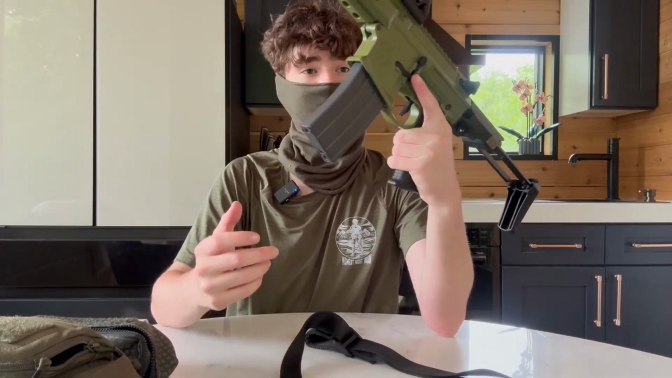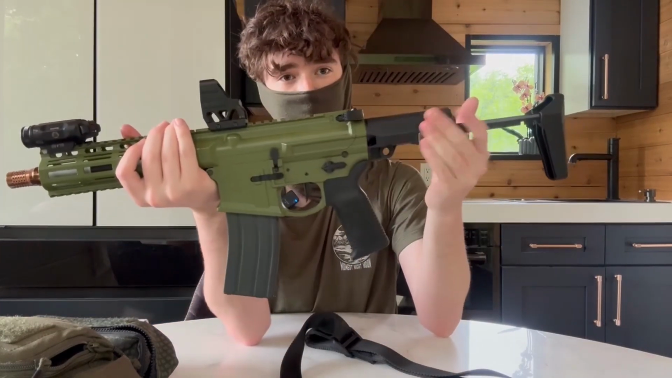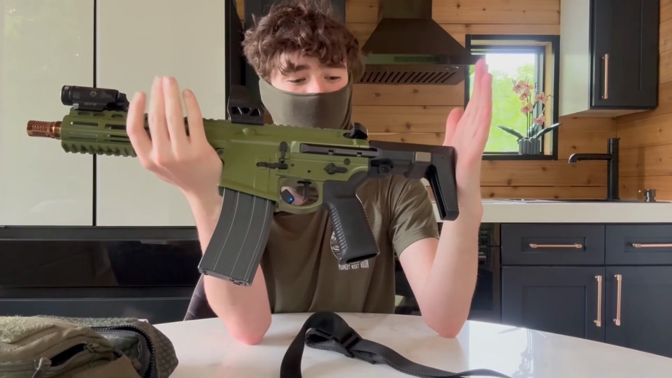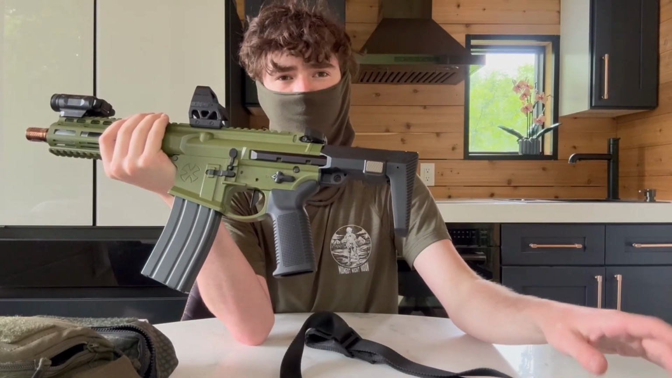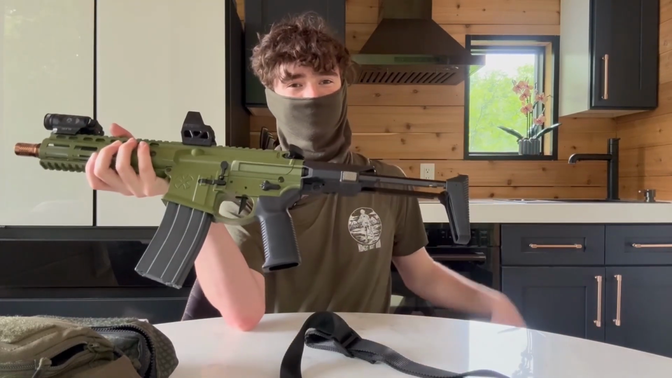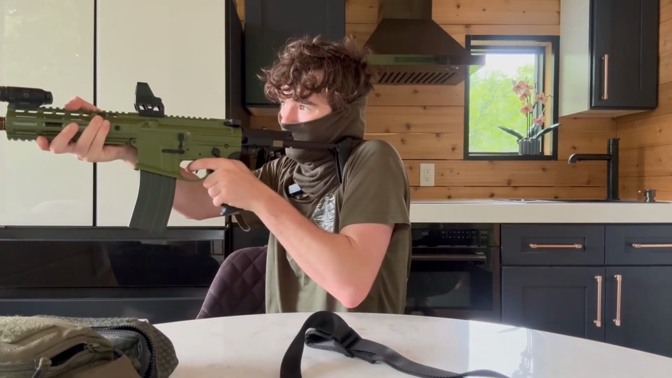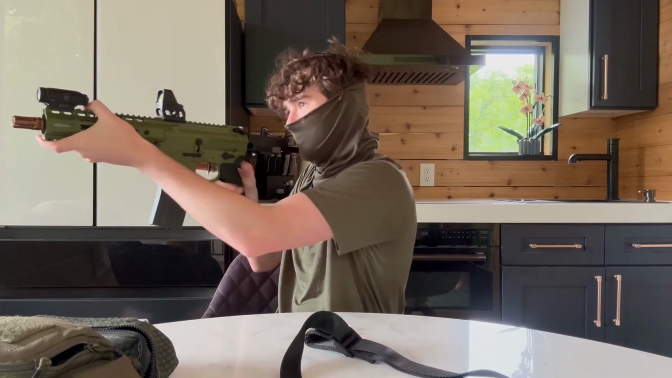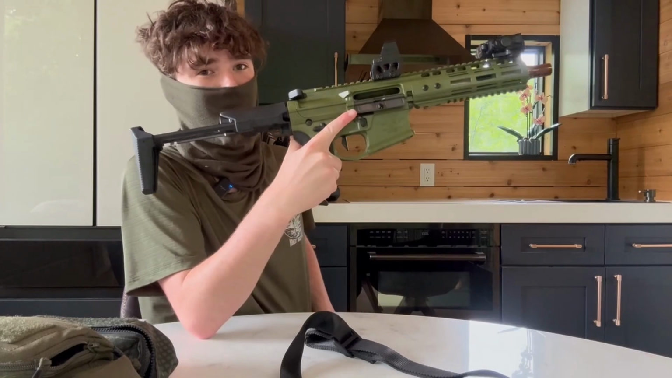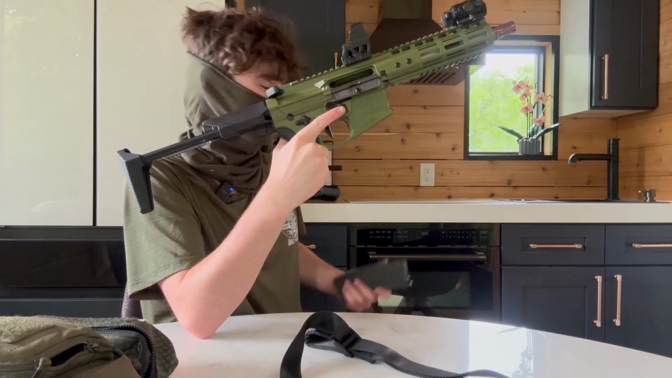It's honestly really, really fun to use, especially with the little stock. It's a lot more comfortable than it looks. While I think the other one's kind of more fun for airsoft games, this is still probably my favorite, just because that's really cool, and shooting it is very fun, especially with the ambidextrous bolt release. I've always found just the index finger bolt release is so neat.